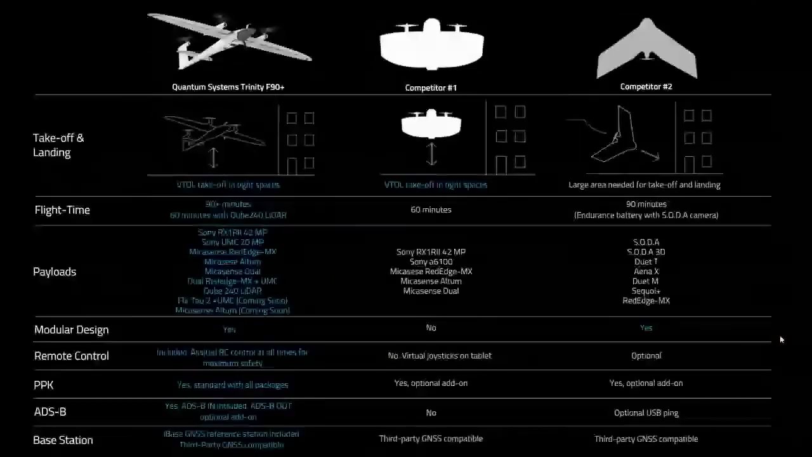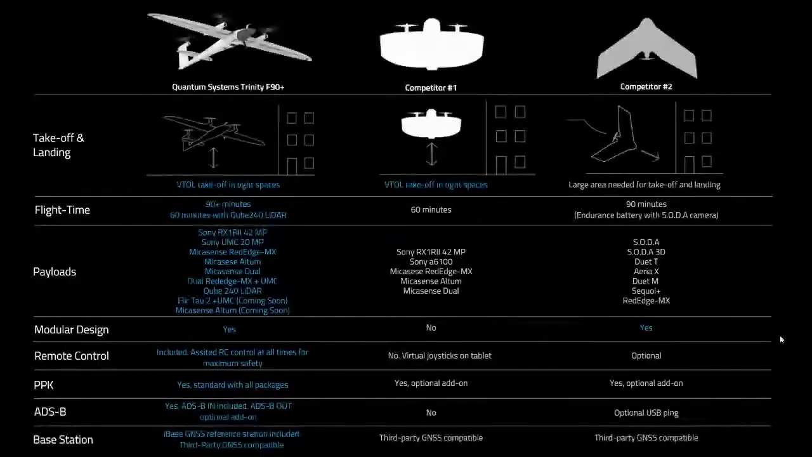Now, here's a good little graph I like to show everybody, just some comparisons to some other fixed-wing drones on the market. Anything in blue is what we deem as an advantage. So we obviously have competitor number 1, which is another fixed-wing VTOL, and then competitor number 2, which is a belly landing drone. So obviously the VTOL is going to be advantageous for basically every single scenario.